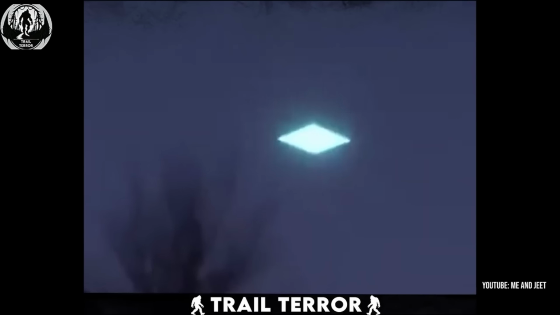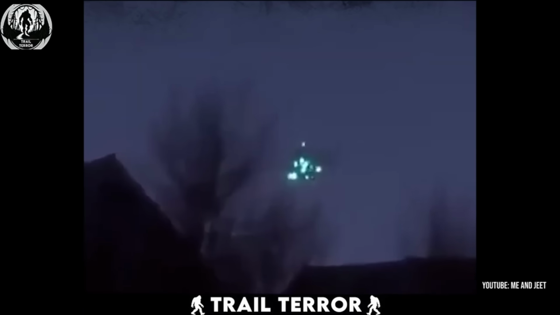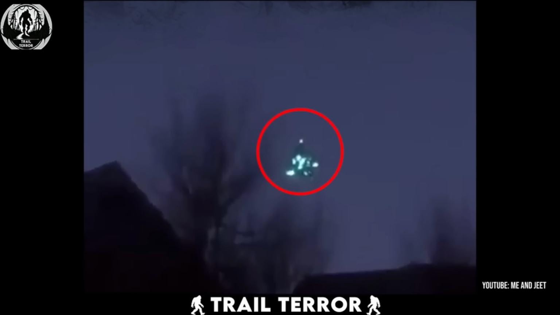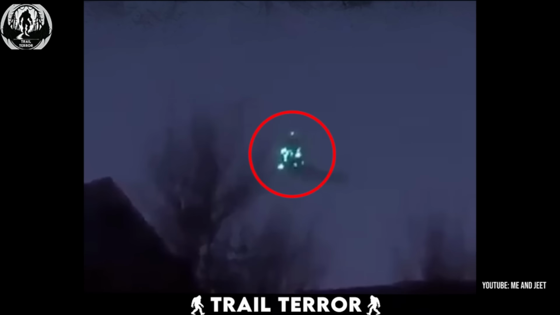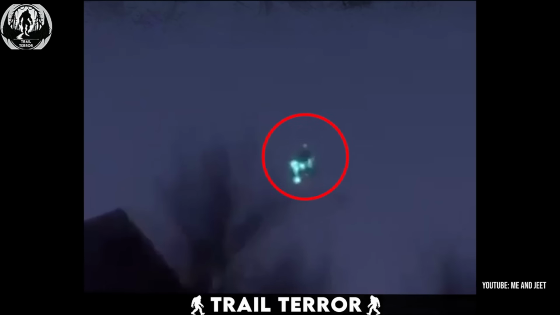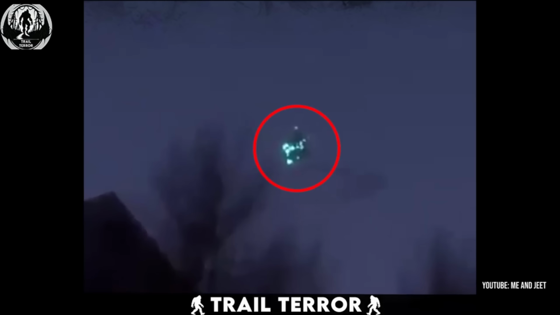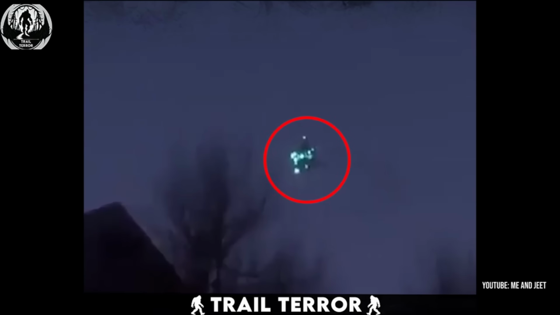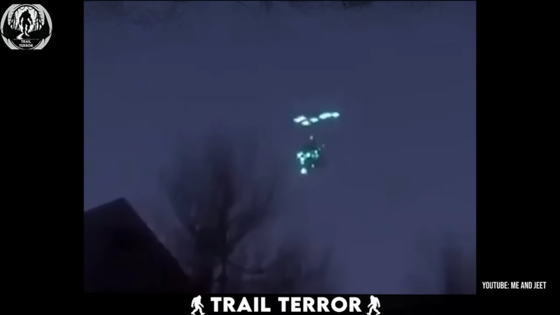What in the world was that? This footage comes from a guy in Nepal who's convinced he's captured undeniable proof of alien existence. In the video, we can see something glowing eerily in the sky. This glowing object seems to have a dark figure within it, almost as if it's using the light to fly or hover. But then things get even weirder.